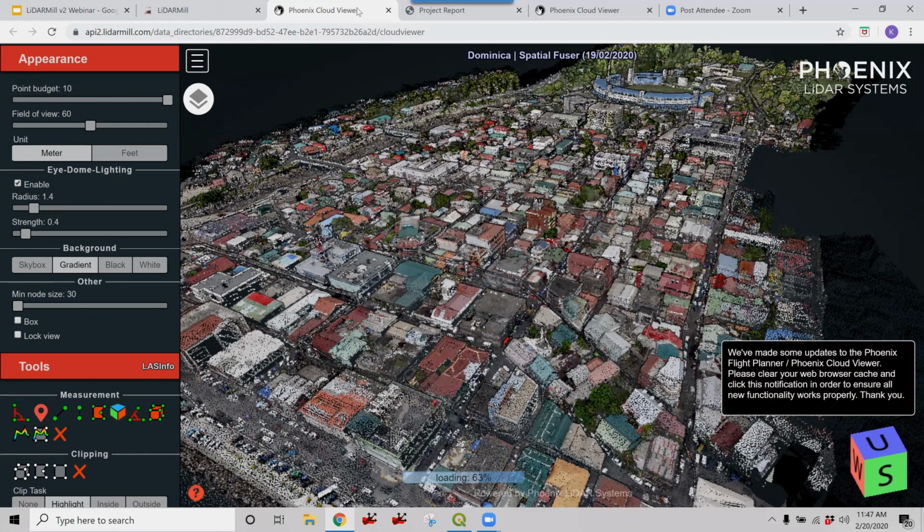There's a question, where are you getting the thermal data? That is a separate camera that's not captured by an RGB camera. Yes, it's a separate one.